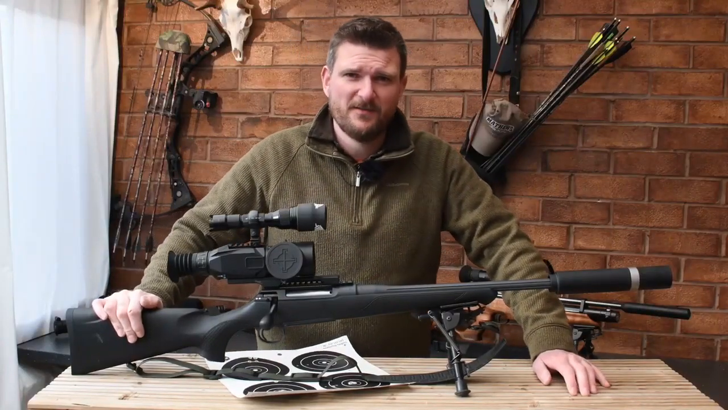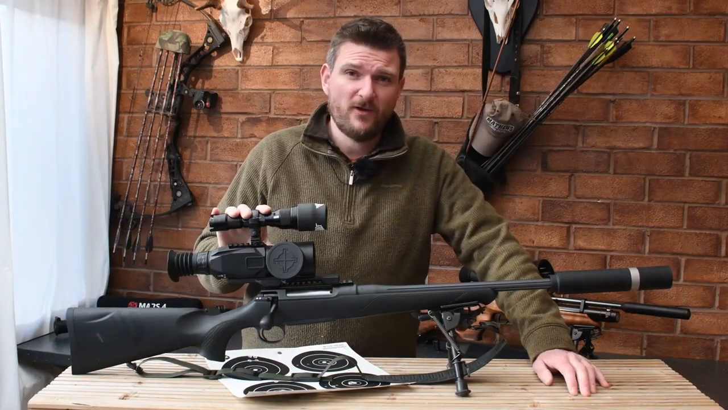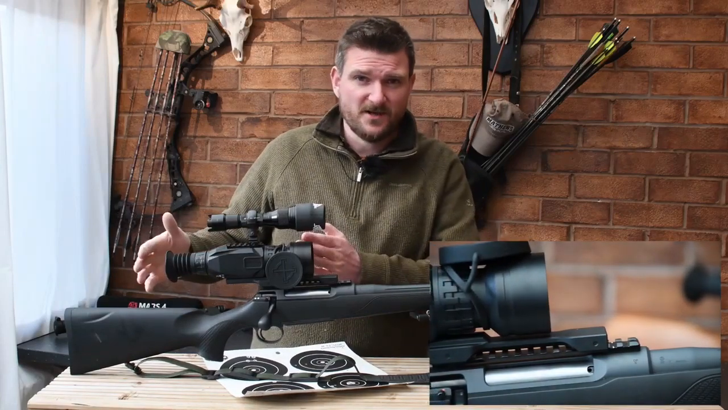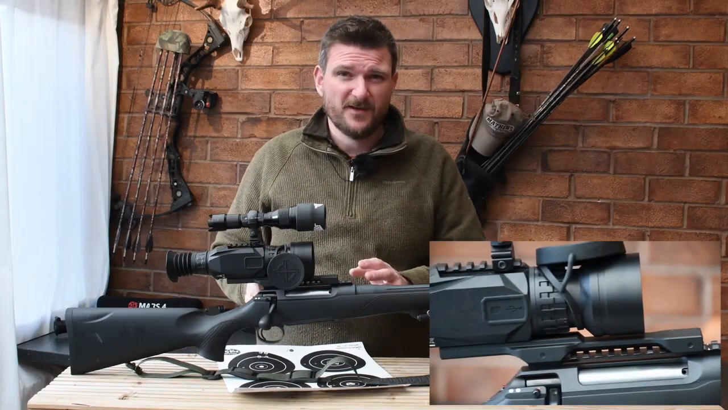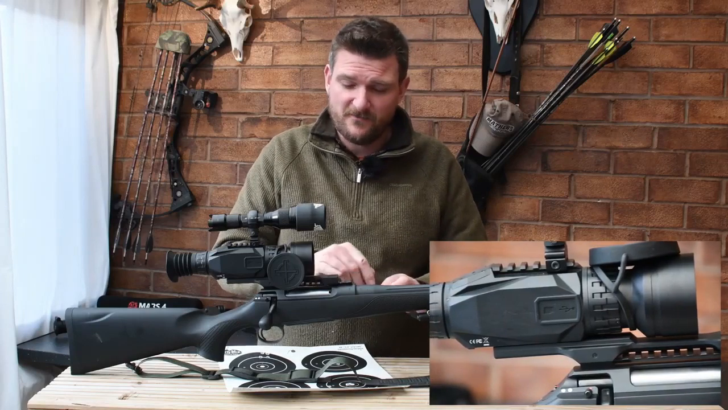Hi, I'm Chris Parkin. I'm here for the night vision show, and tonight I'm going to be out using the new Sightmark Wraith. This one has the extended mount on it now to bring the whole unit closer to your eye. The previous version had the mount just underneath, and it was more suitable to shorter AR-15 rifles. This new mount works better with the bolt action rifle.